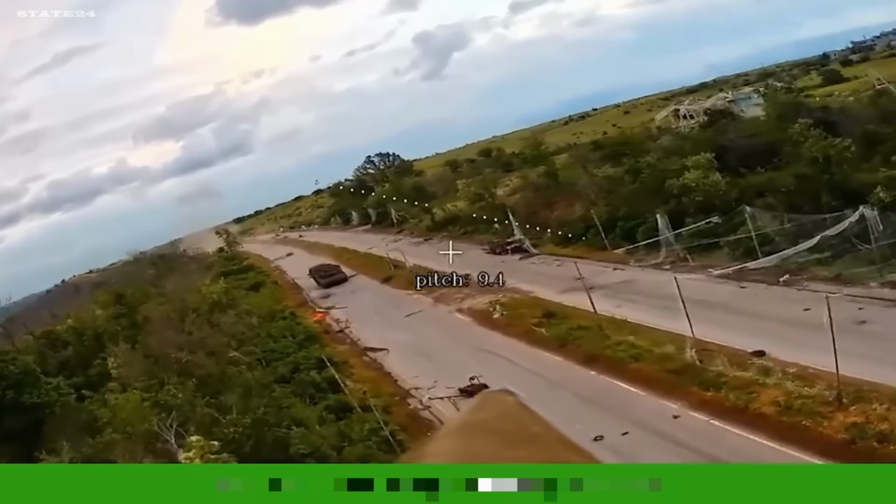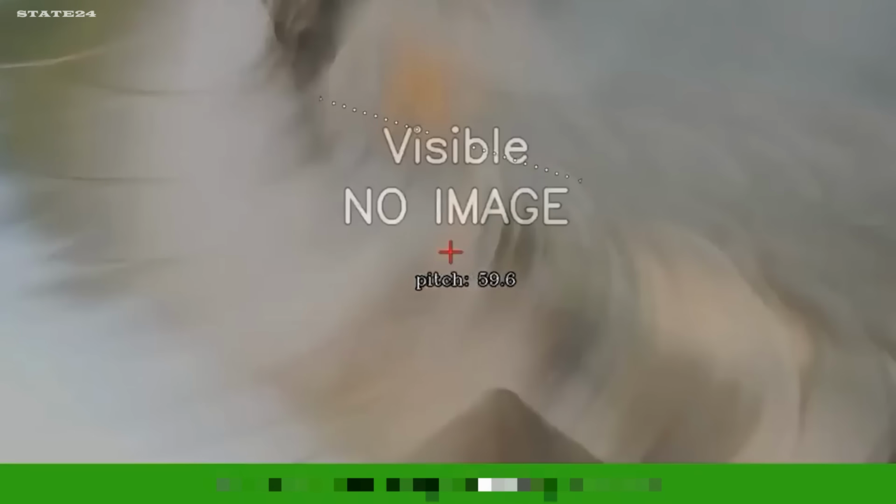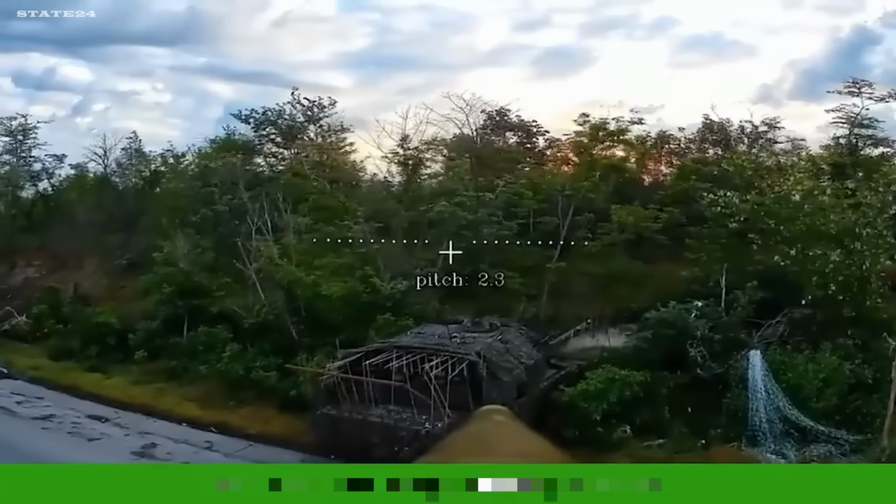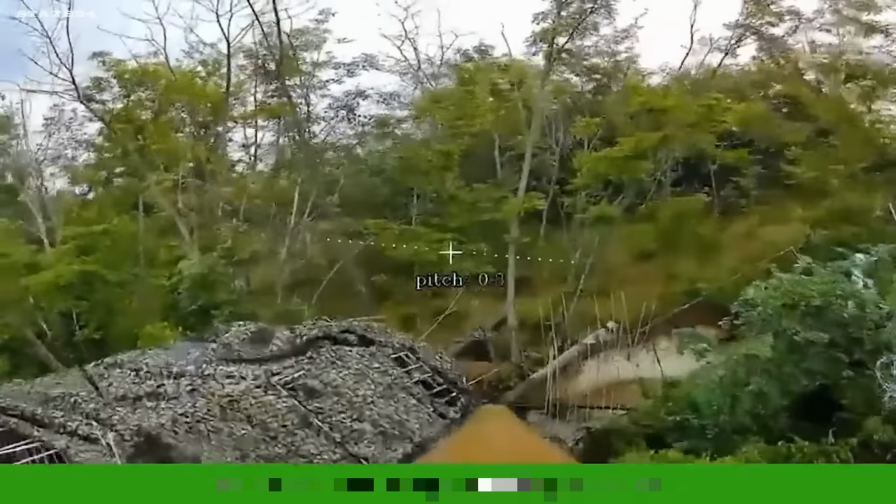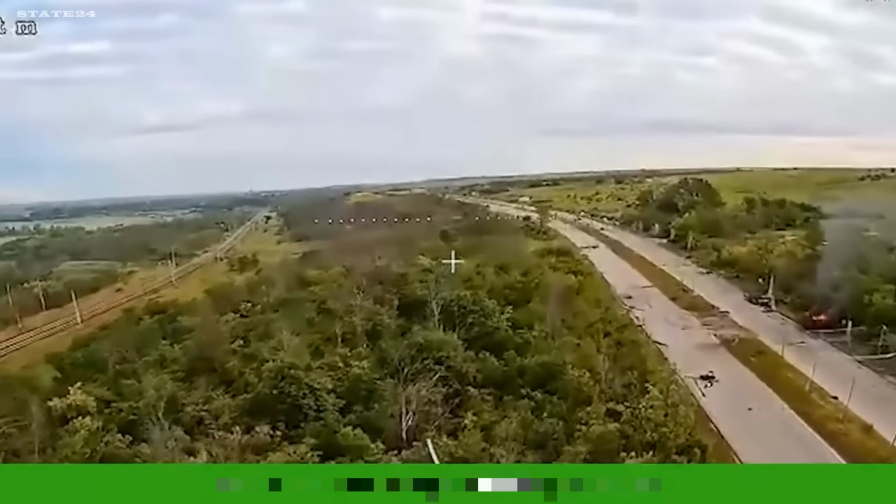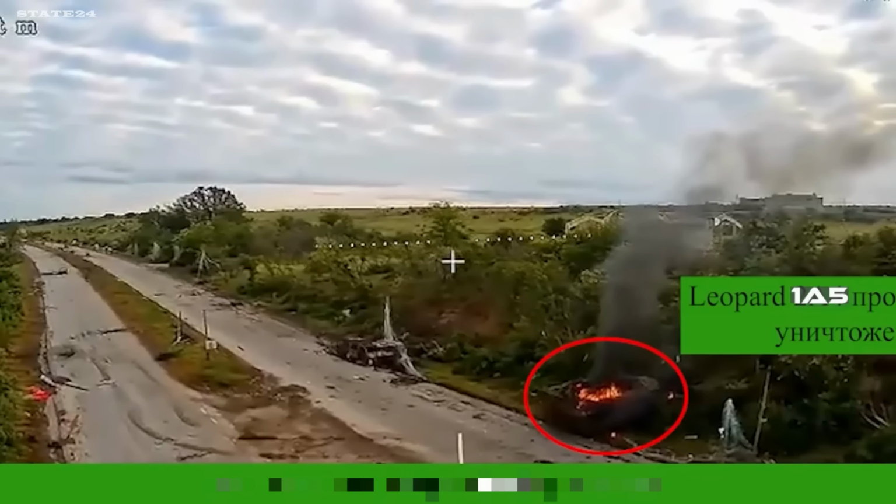Near Kostiantynivka, a Ukrainian Leopard 1 A5 tank, disabled and destroyed by Russian fiber-optic FPV drones. This footage shows the other side of the drone war. The same technology Ukraine uses against Russian armor, fiber-optic FPV drones with no signal to jam, is now being deployed against Ukrainian positions with increasing frequency. The Leopard 1 A5 is a German-supplied tank, one of the Western platforms Ukraine has received since 2023. This one didn't survive the engagement.